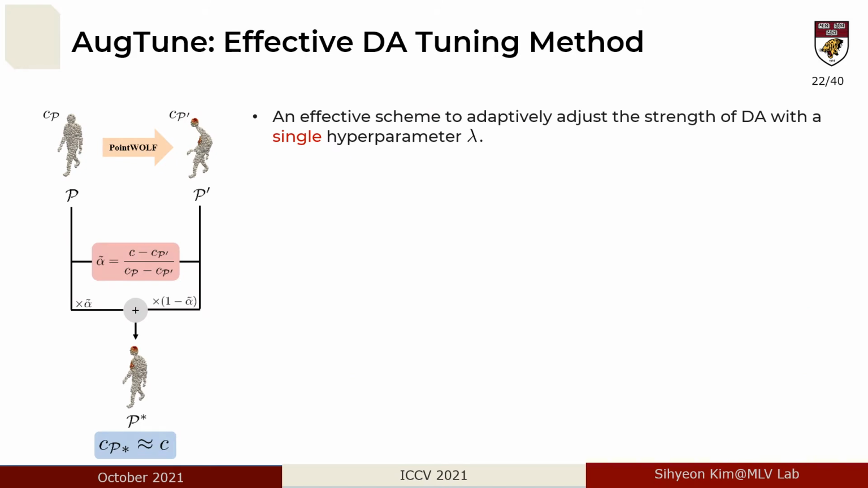We suggest AugTune, an effective scheme to adjust the strength of data augmentation with a single hyperparameter lambda called a difficulty coefficient. As a result of AugTune, we want to generate the final augmented P star with a target difficulty, which has a reasonable scale between the difficulty of the original P and the augmented P prime.